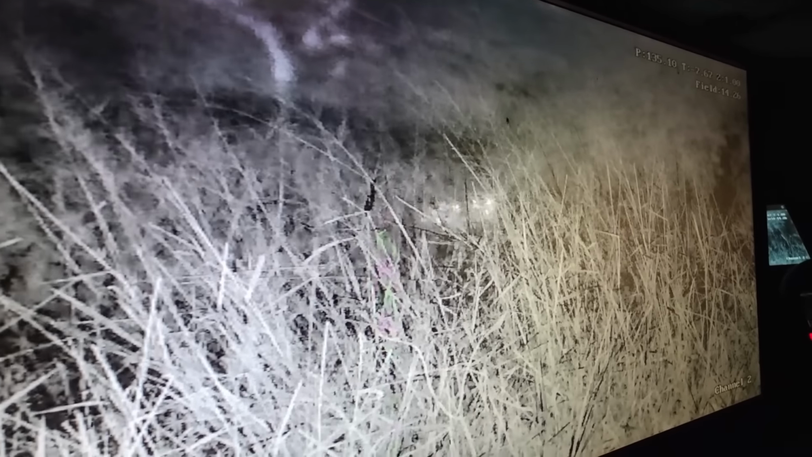You can see the movements. It's definitely a bushbuck. And it's solitary. And you can see the sharp face as well.